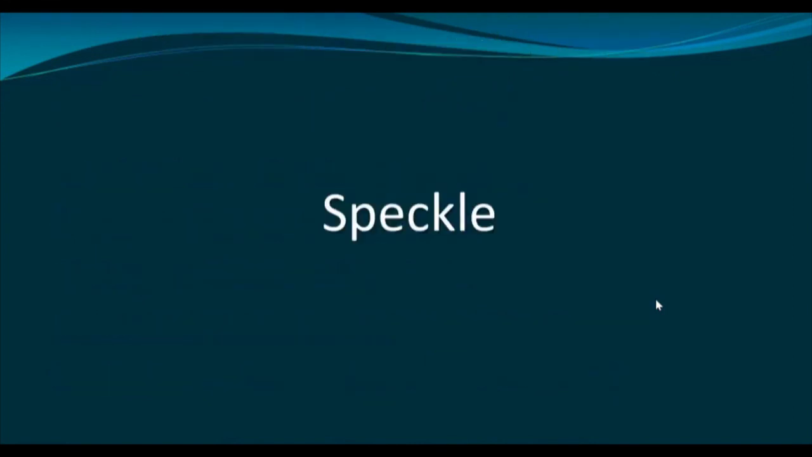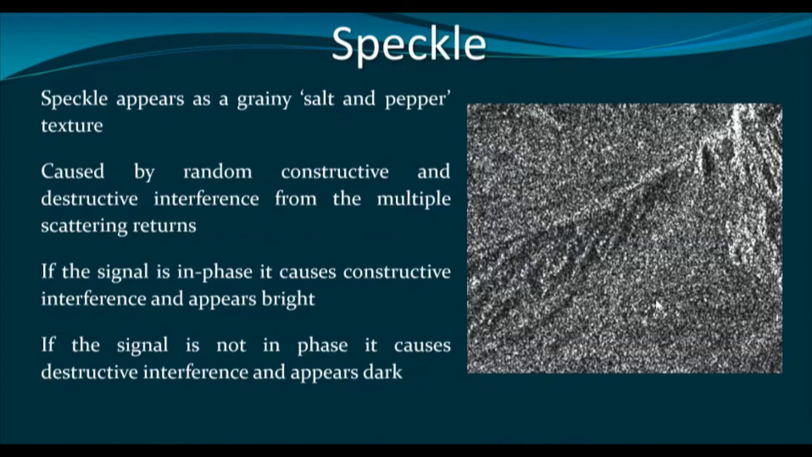Now let us discuss speckle. Speckle on the radar imagery. If you have seen any radar image earlier, you might have seen that it has a salt and pepper texture. That means a presence of very bright and very dark pixels side by side. This is called speckle, and this is a common phenomenon in all kinds of radar image.